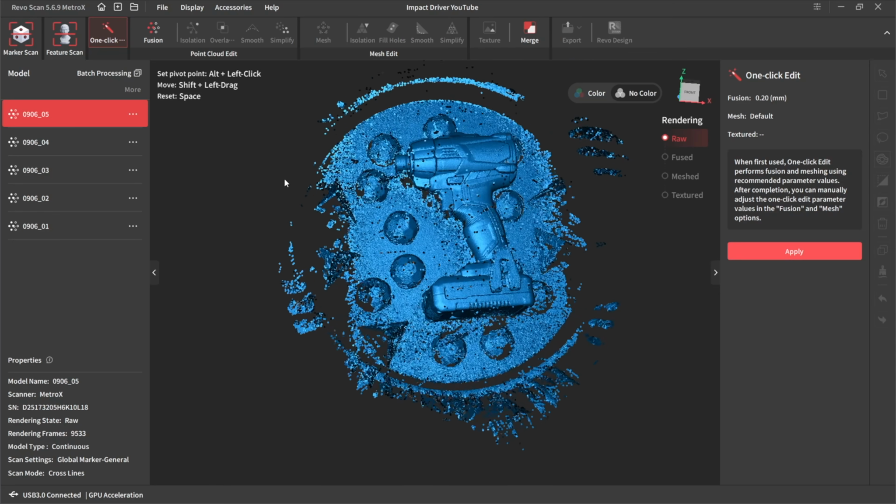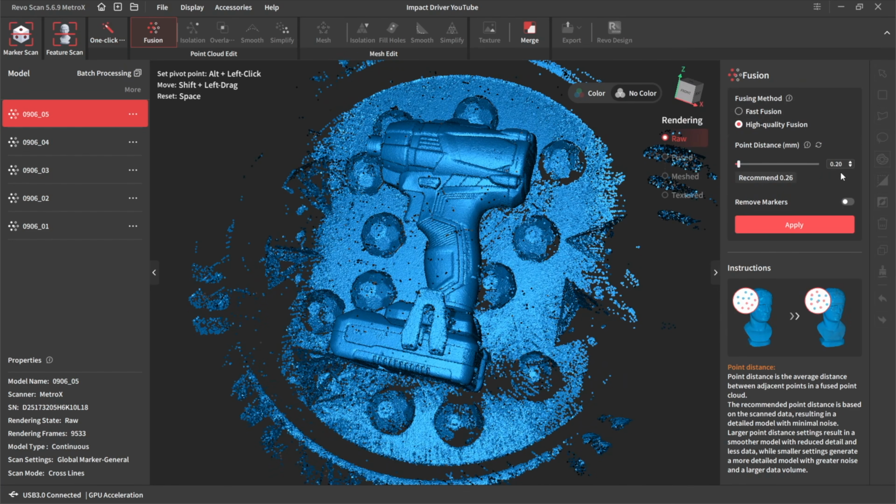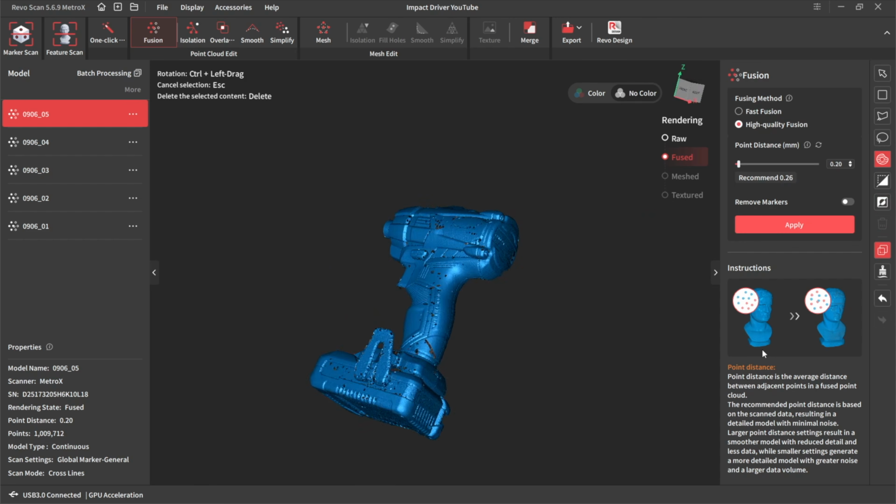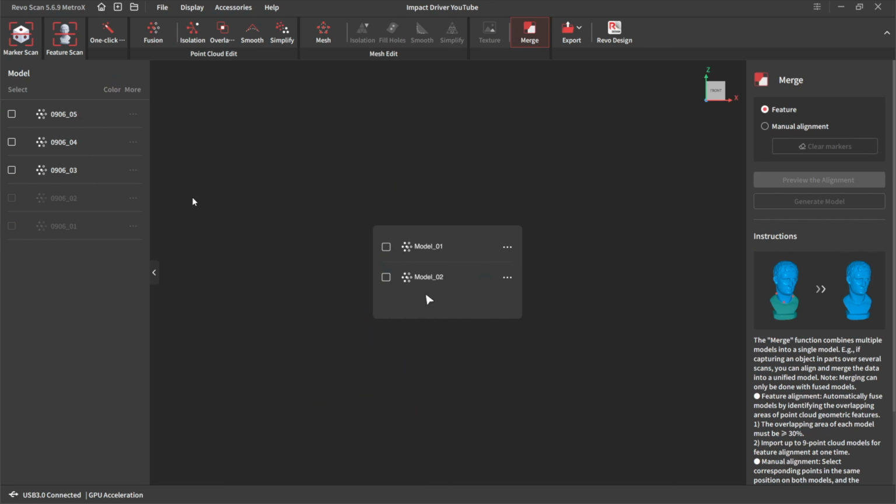Go to scan number 2. Fusion, high quality, 0.2. See if I can do the same again. Connected domain. Yeah, I can. Reverse the selection. Clear out the junk. Okay, so now let's merge the two scans.